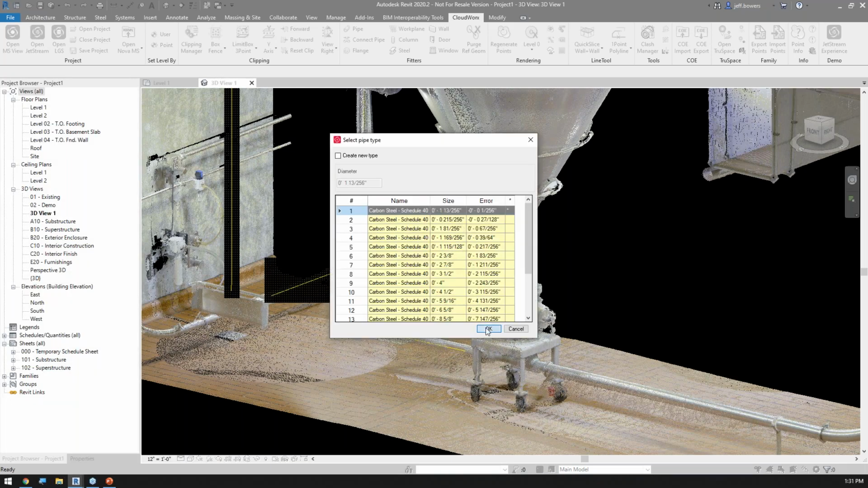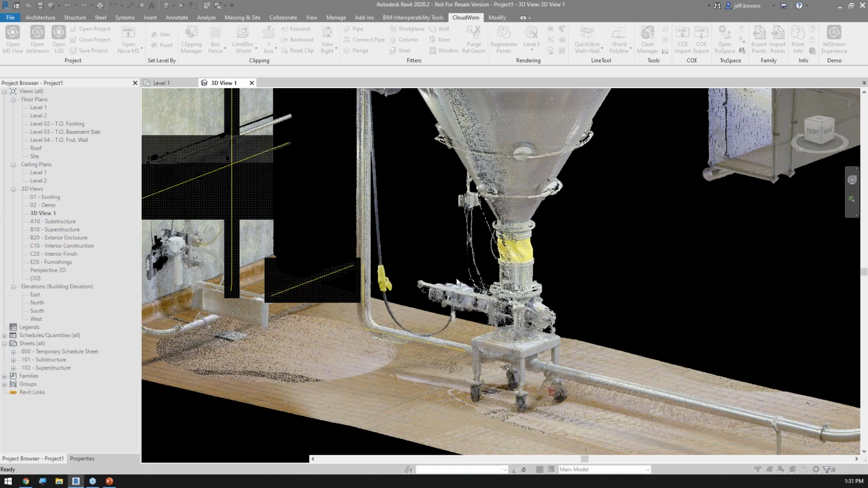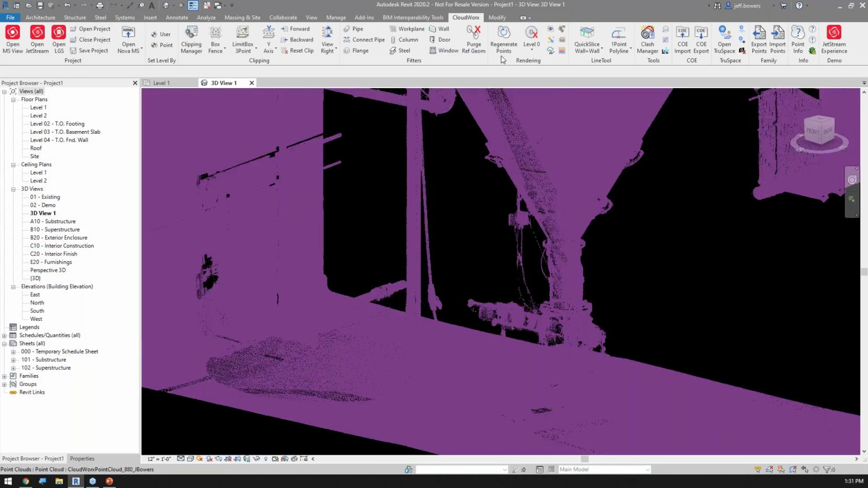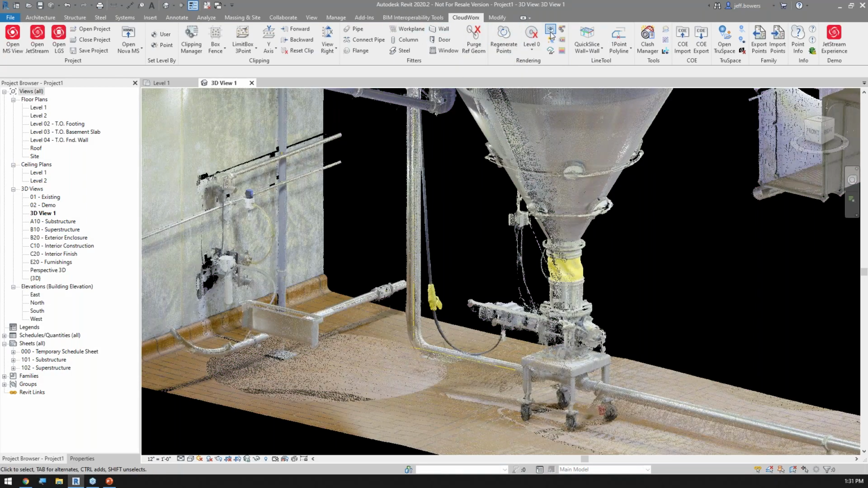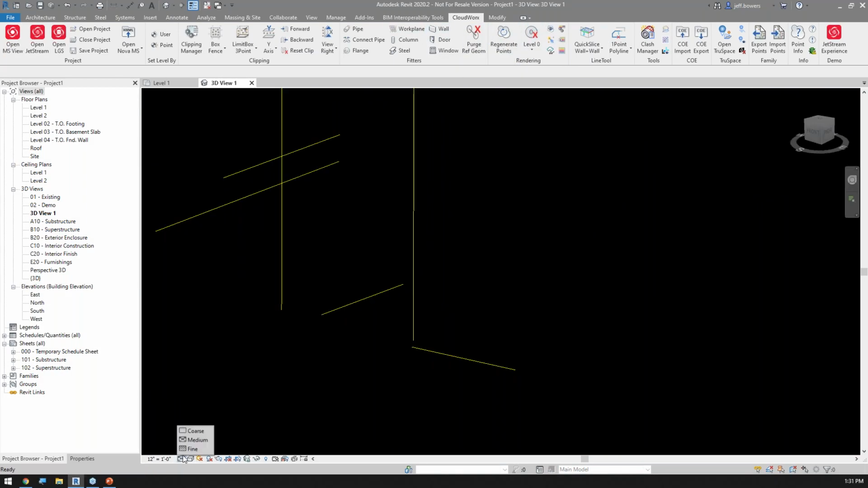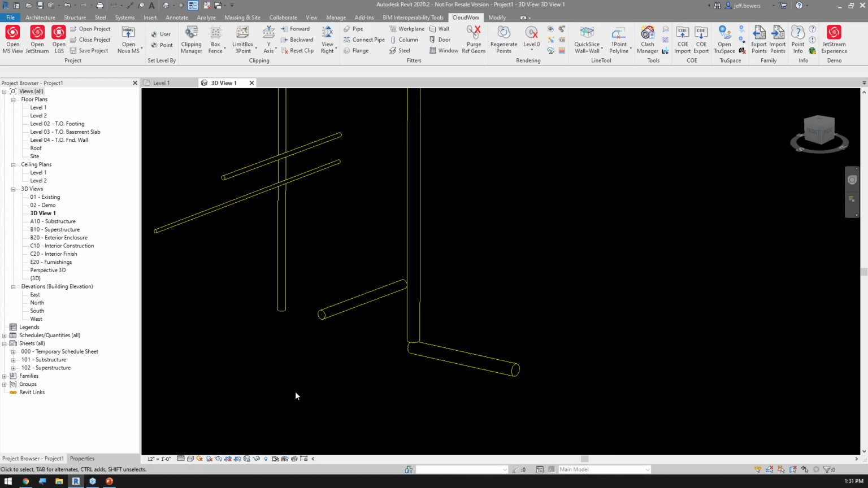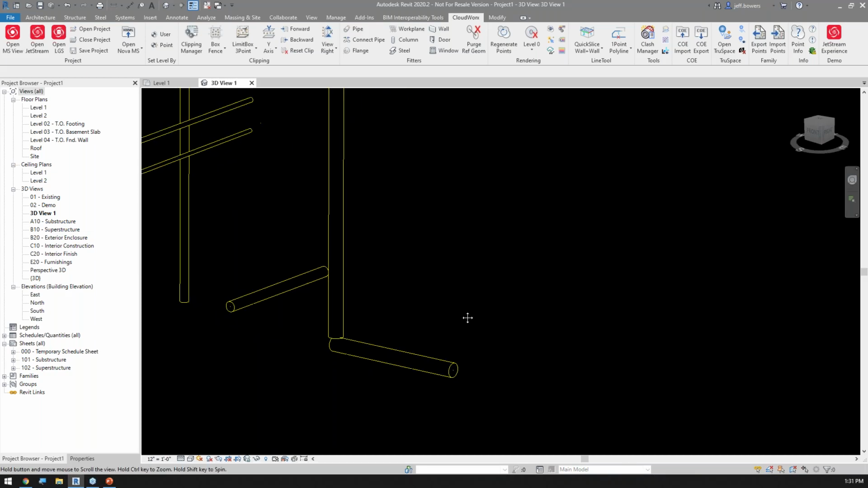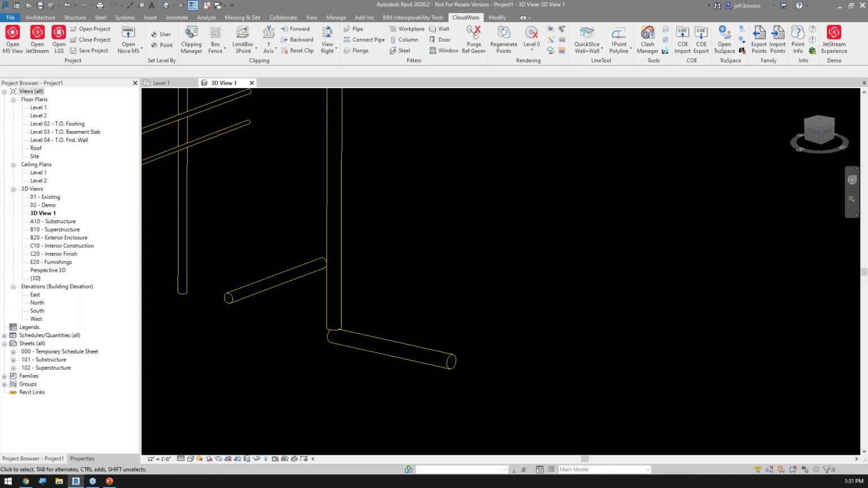So I'm just utilizing what it found, the OD, to really fast create this information. Now, I'm going to end the command, because you'll notice if I turn off the point cloud, everything is single line. Well, we know that's because my detail level wasn't set to fine. So there's my pipe.